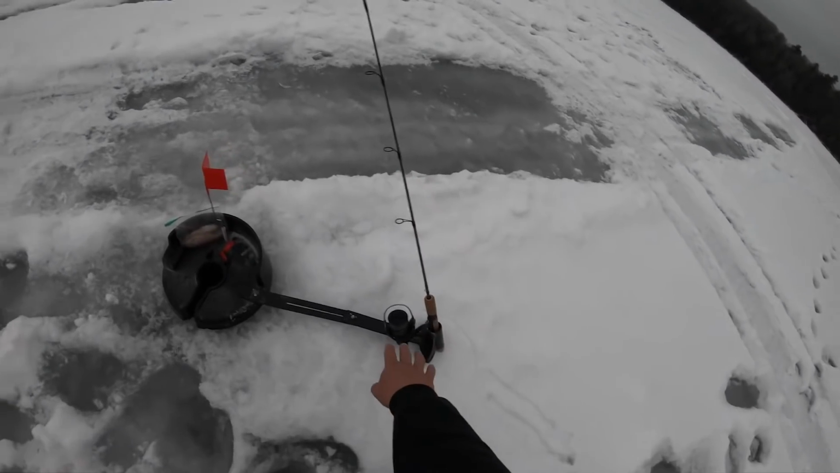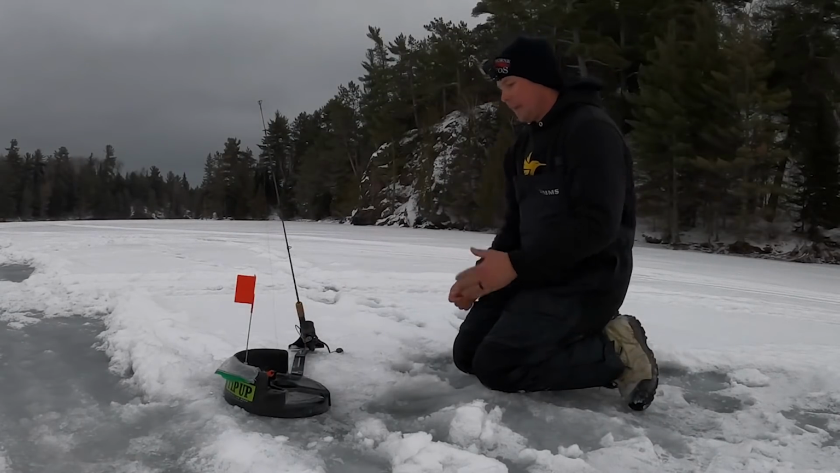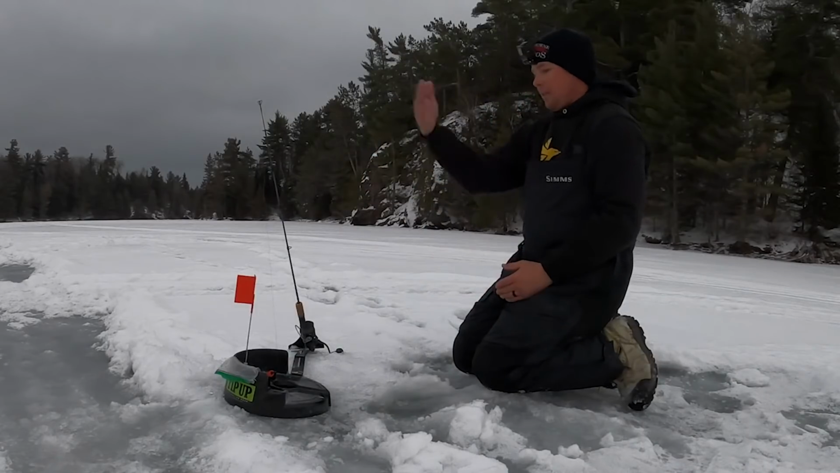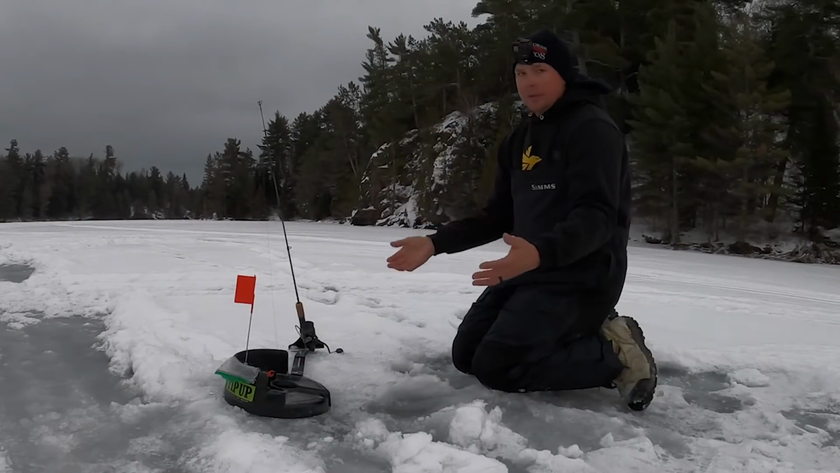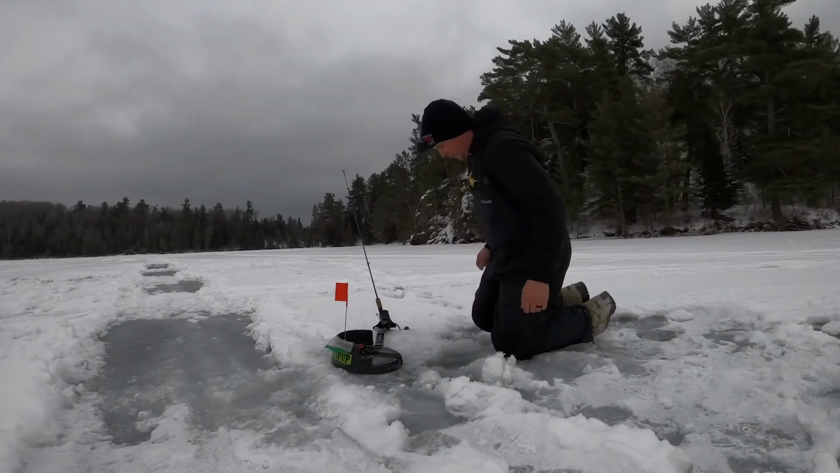See this here? So the way these iFish Pros work is you set your line and then you open the spool and it allows the flag to trip. And then these fish can take line freely until you get over here, and then you can set the hook and fight your fish. This hole here, I want to say it was 42 feet of water.